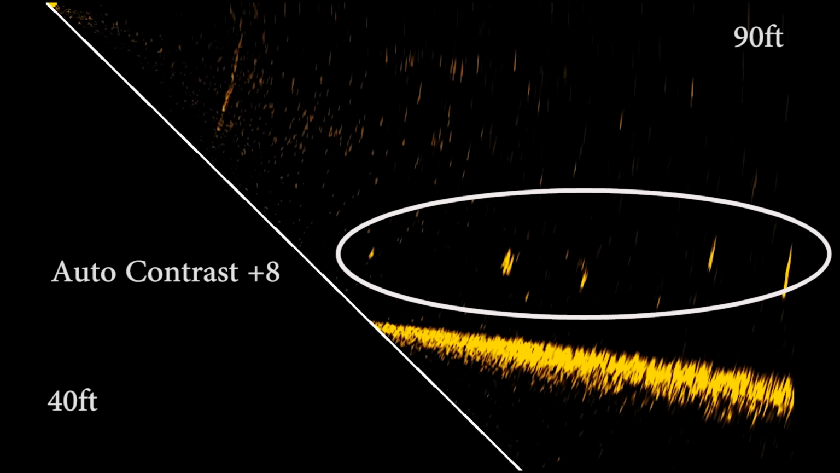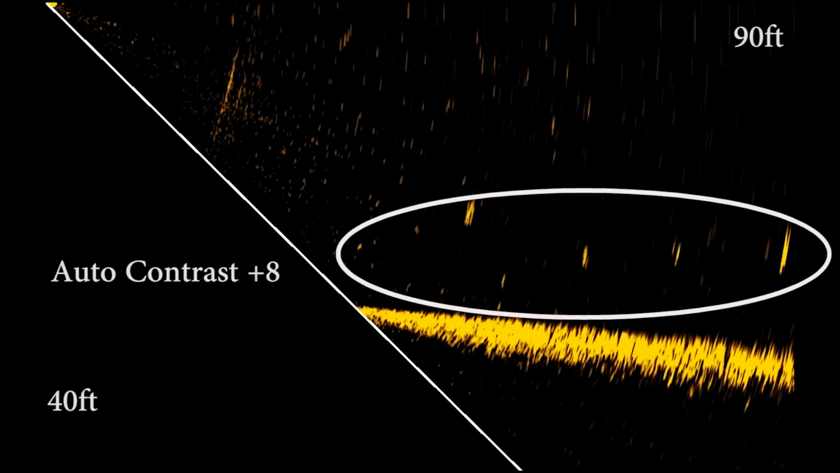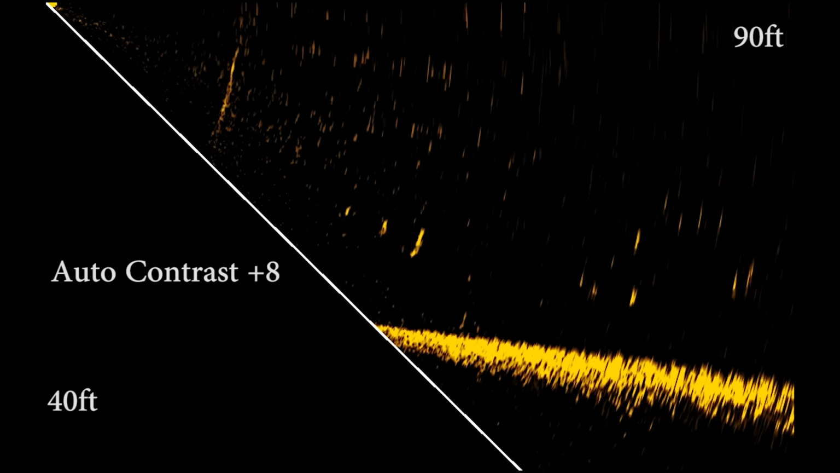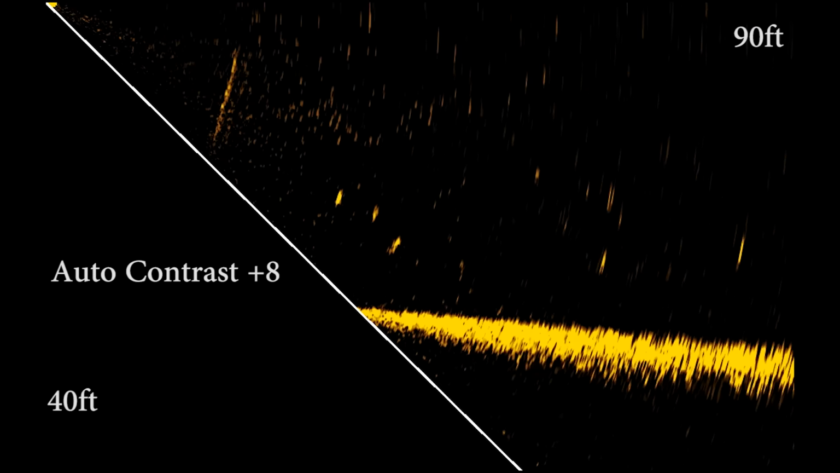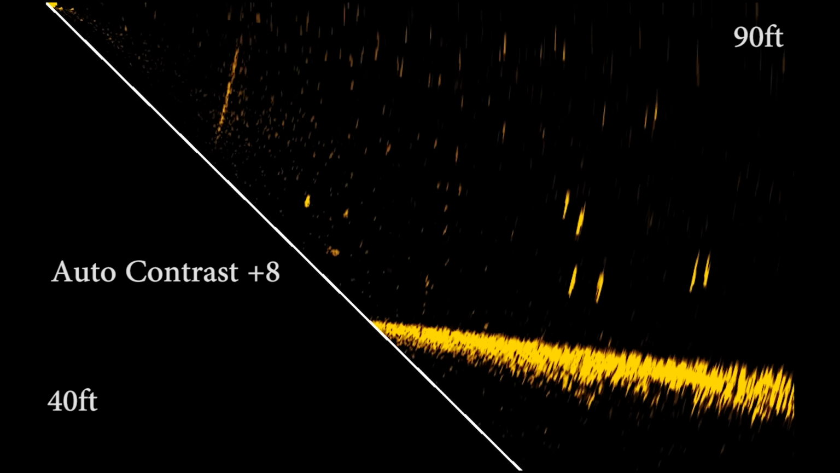You can see those fish there, slowly moving towards the boat through the column and picking up on those fish right out at 90 foot. That's easily targeted. A good cast will land in that direction if you cast that way, and you can see them. There's a few more coming through now, and they were good fish.